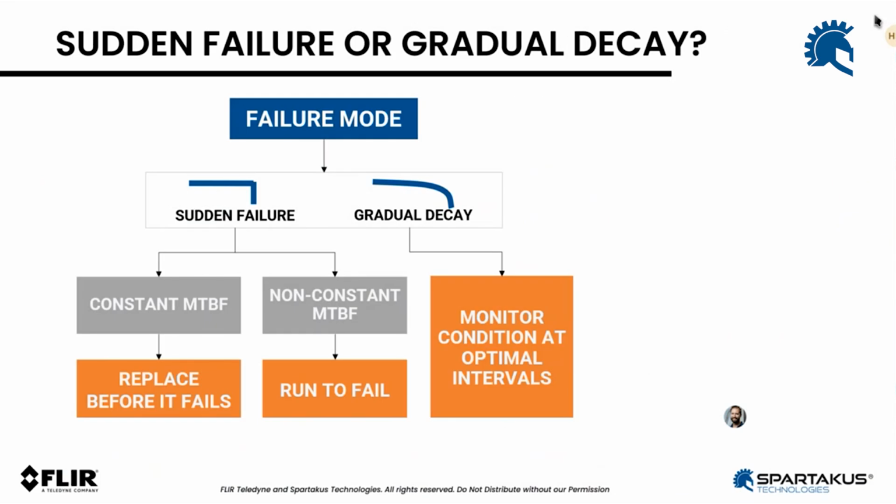Another thing that is very important is to consider this failure mode, overheat, with regards to whether it is sudden or gradual. So you've probably already seen this graph before. If you have a sudden failure, it can be either through a constant mean time between failure, in which case you will replace before it fails. If the MTBF is not constant, you will run it to failure.